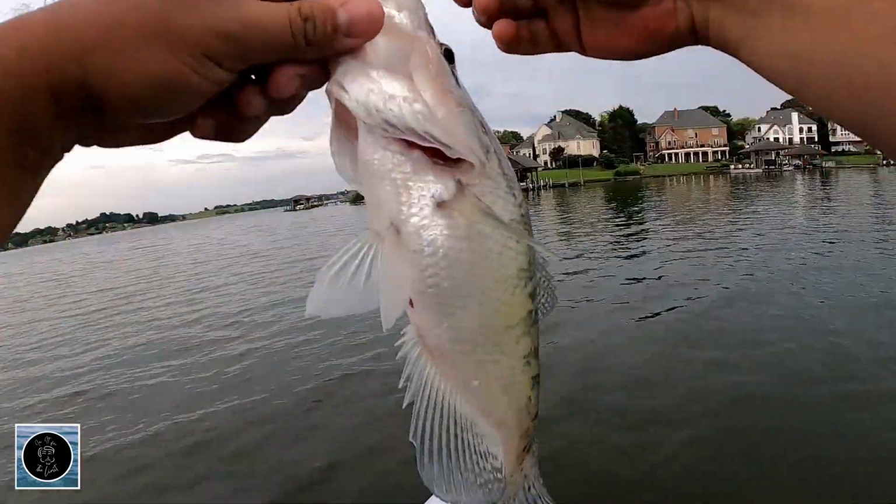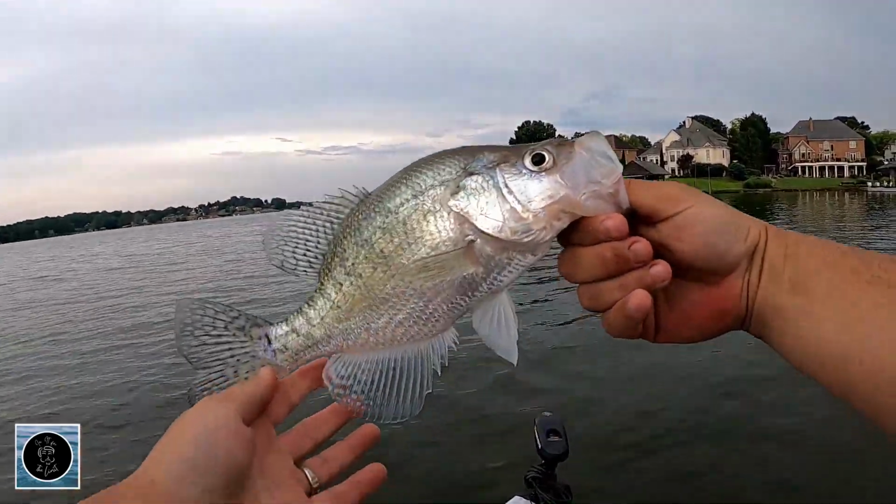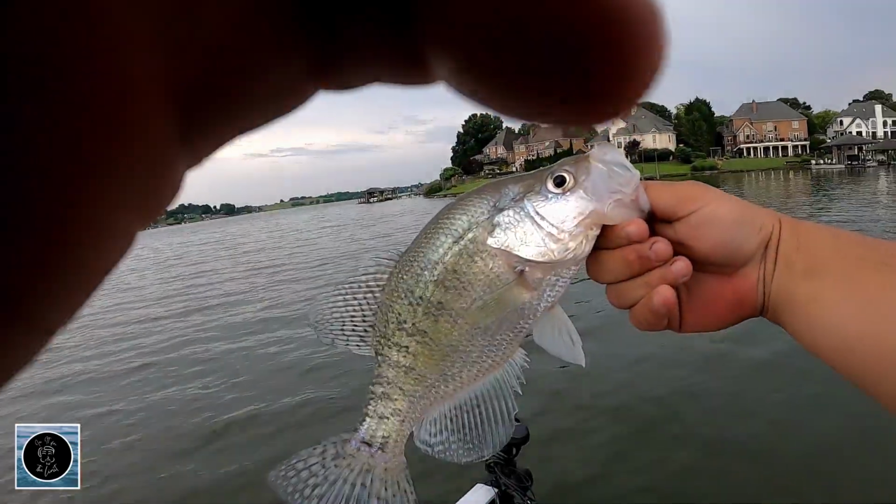Yeah, 12 incher. Good fish, good keeper.